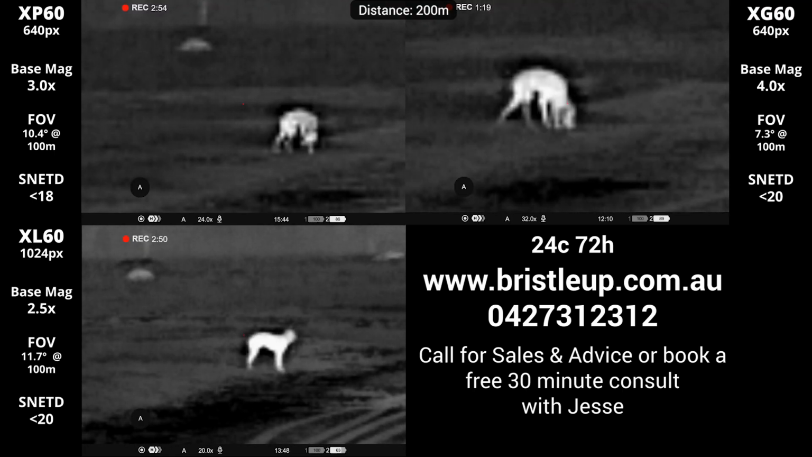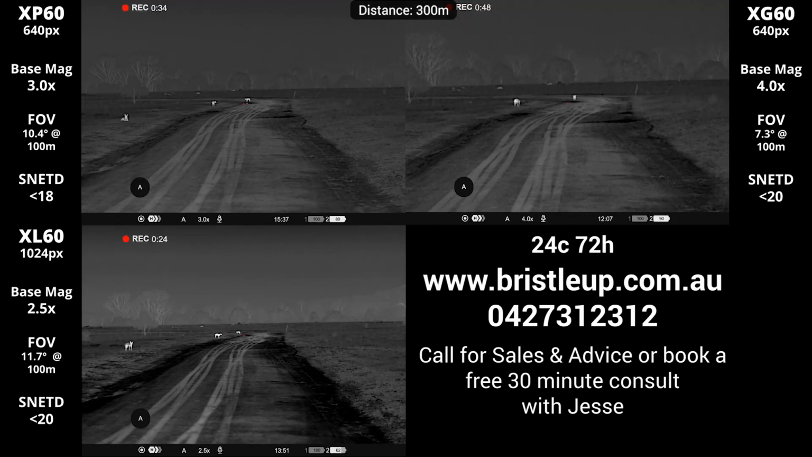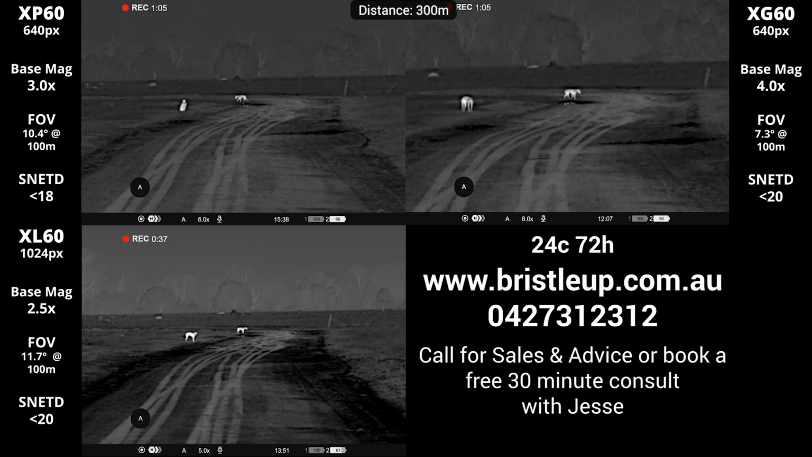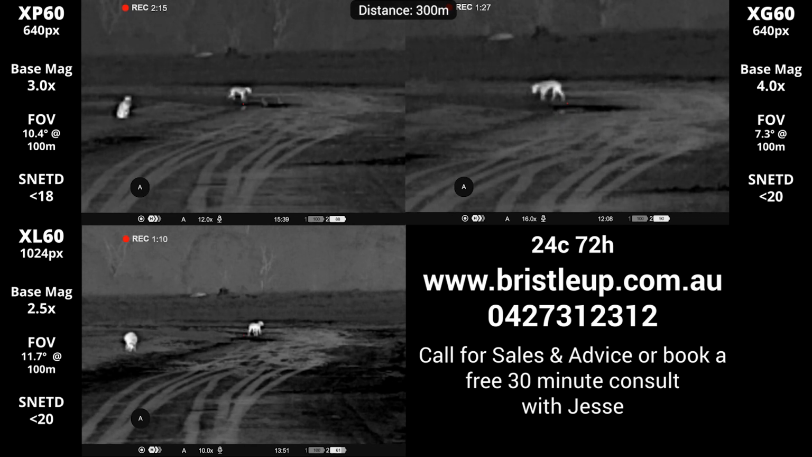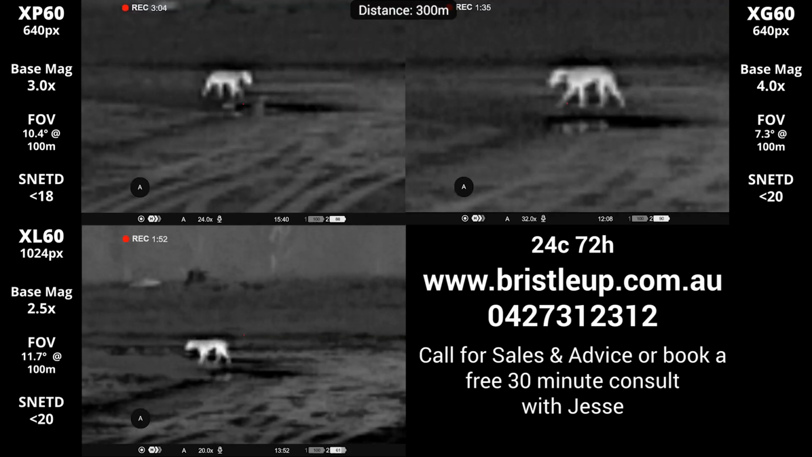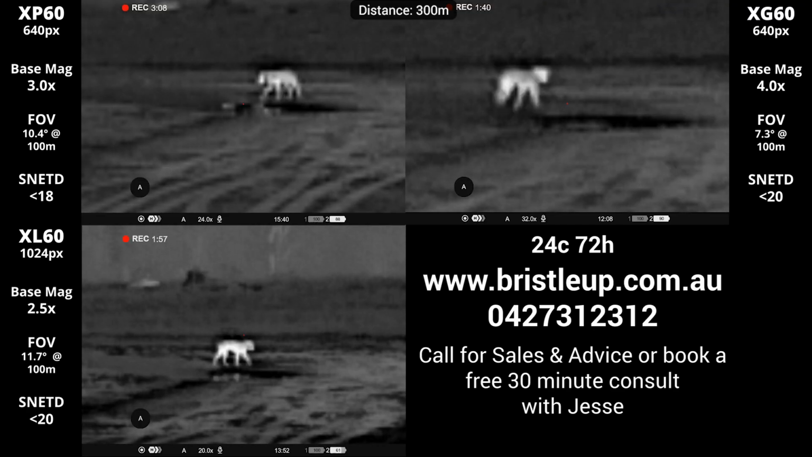If you do a lot of close range shooting at moving targets, you want a thermal with a wide field of view, and for longer shots you want a balance between field of view and sensor resolution size. The XL60 has the best combination of sensor size as well as field of view, with the XP60 coming in second and the XG having the highest base mag with the most narrow field of view.